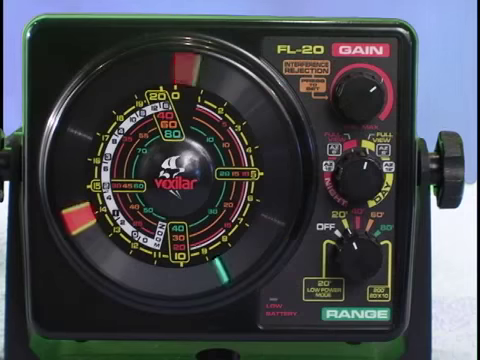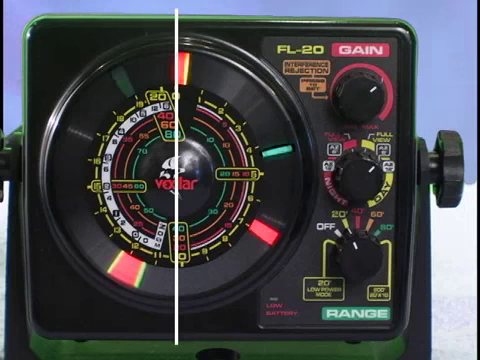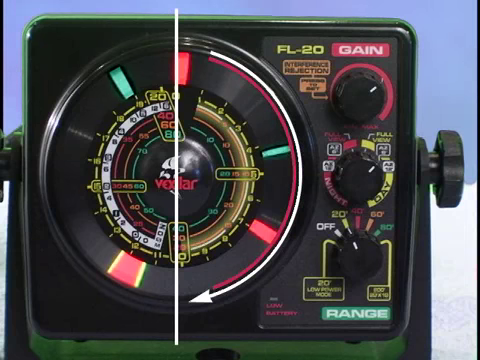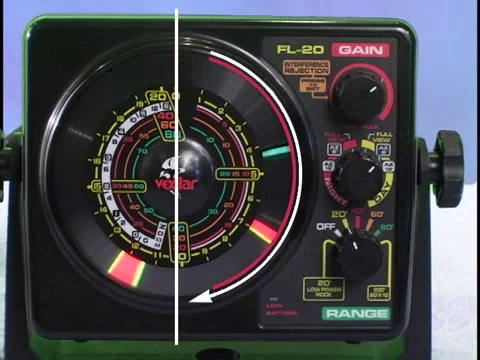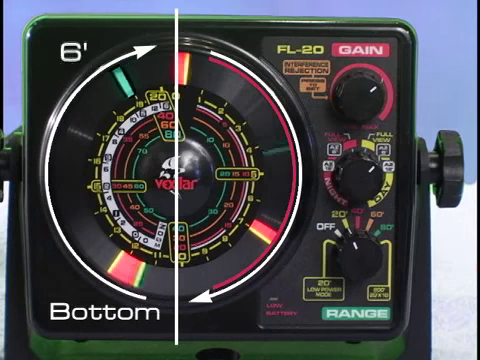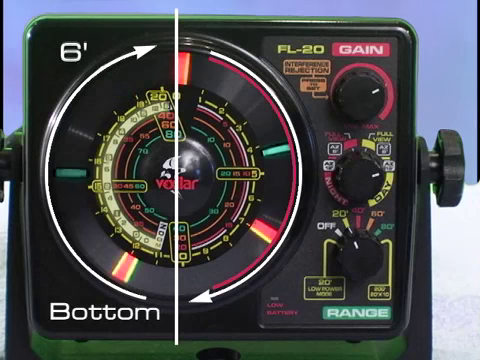The next section is for the 6-foot auto zoom. In this mode, the circular display is divided in half. The right half shows the entire water column from top to bottom. Read the depth using the red and white scale. The left half now shows a magnified view of only the bottom 6 foot. The bottom is here. Now this area becomes the zoomed-in display of only the bottom 6 foot of the water column. The wide white scale shows the depths within the zoom area.